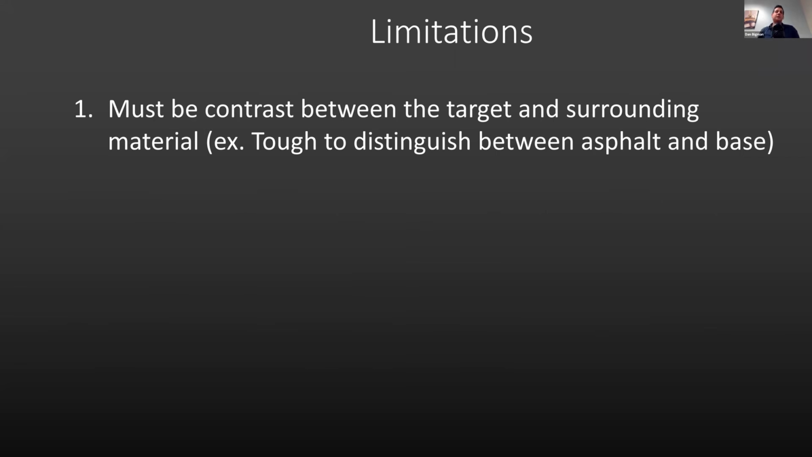Number one, there must be a contrast between the target and the surrounding material. An example of this is it could be tough to distinguish between asphalt and a road base, or between two different road bases. If the wave speed does not change moving from one material to another, then for GPR's purposes there is no change in material. It doesn't care if it looks different or feels different; if the wave speeds are the same, it will not record a reflection off of that interface or that target.